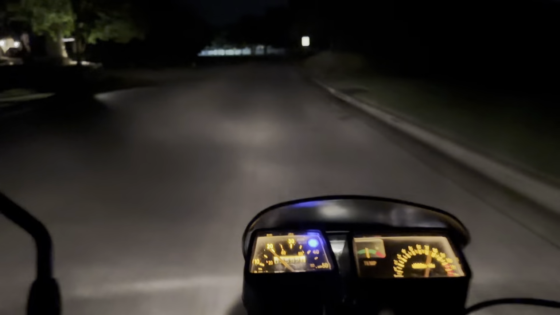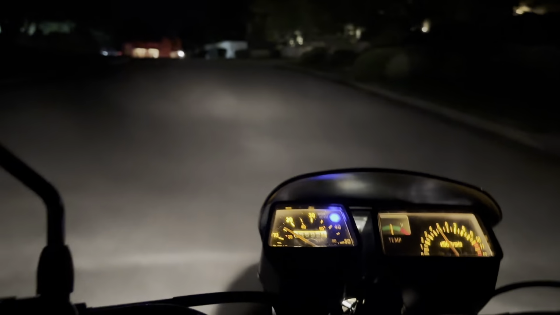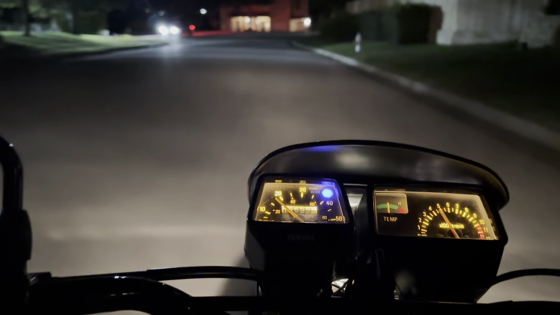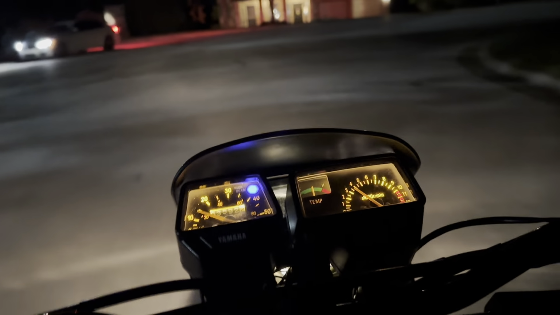Car, so put our turn signal on. Watch out for that. The headlight has the brightness of urine and snow, so it's not super bright, but it's not too bad. I don't want to push my luck. So yeah, we're just going to putt around a little bit.